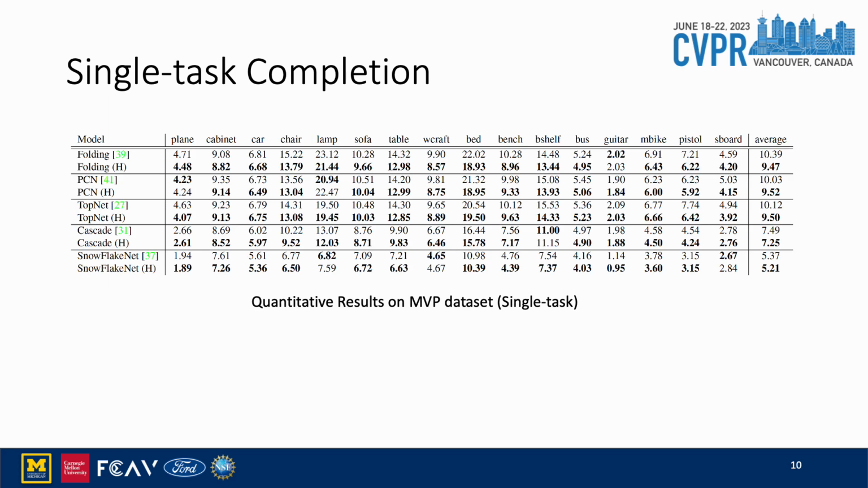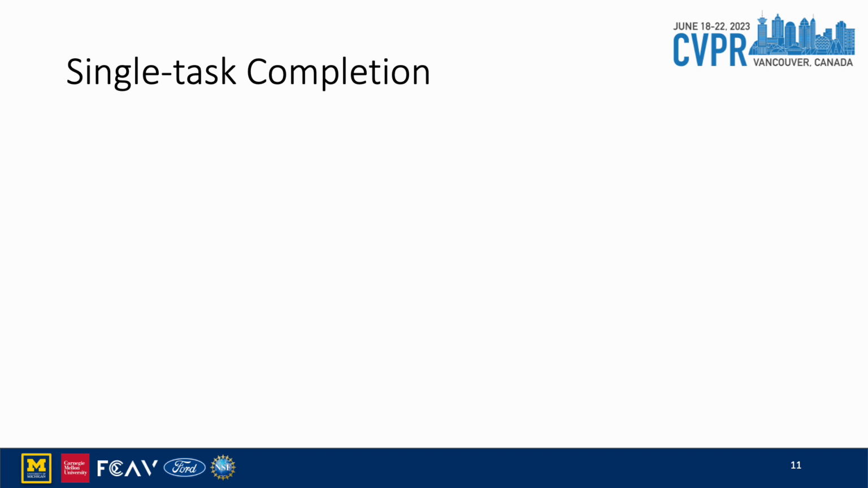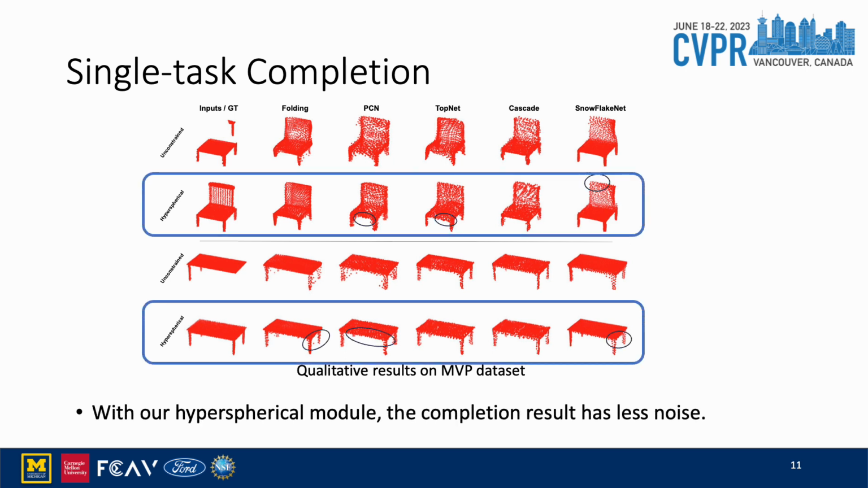Here are the quantitative results for point cloud completion on MVP dataset. The numbers shown in the table are the chamfer distance multiplied by 10 to the power of 4. We could see that we could achieve consistent improvement for all baseline models with our hyperspherical module. Here are the qualitative results for point cloud completion on MVP dataset. From the figure, we could see that with our hyperspherical module, the completion result has less noise.